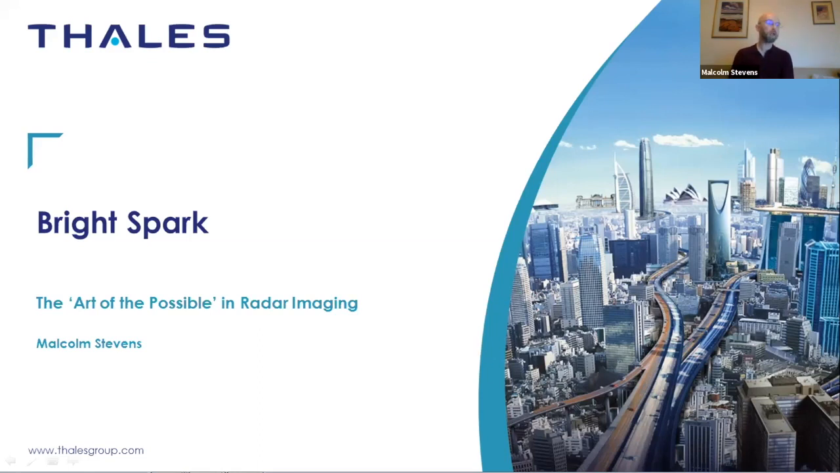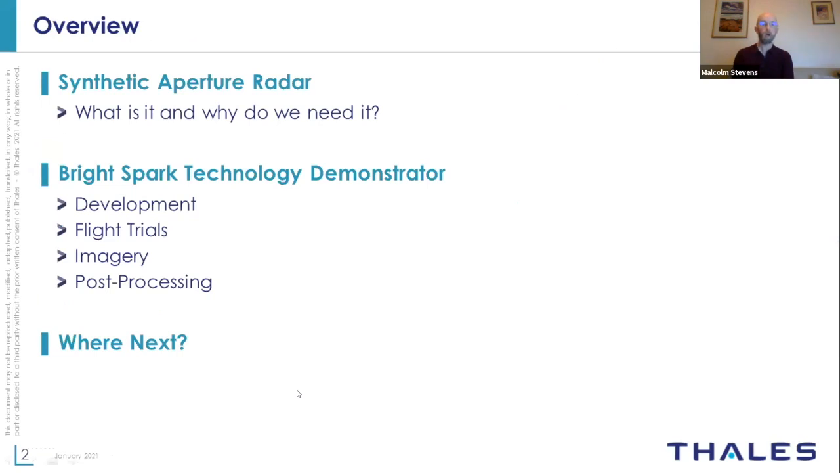But before launching into BrightSpark, I've got a little bit of background on synthetic aperture radar as well. What it is, why we need it, and a little bit about the imagery and some of the things that you can see, before then talking about the development of BrightSpark, the flight trials that were conducted, and the imagery and post-processing that we've done on this, or at least some of the post-processing that we've done. And finally, a small conclusion on where to go next. What are the next steps for radar imagery?